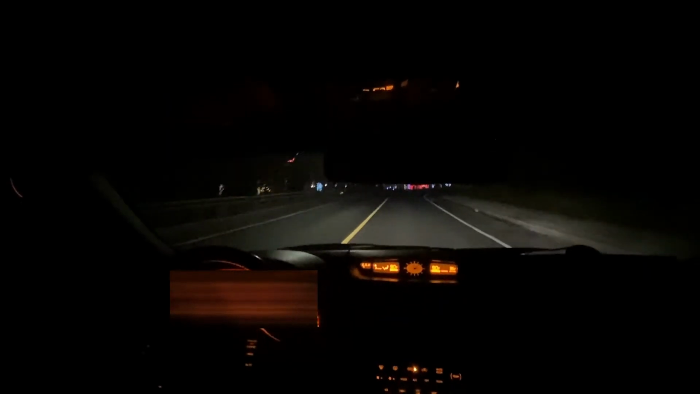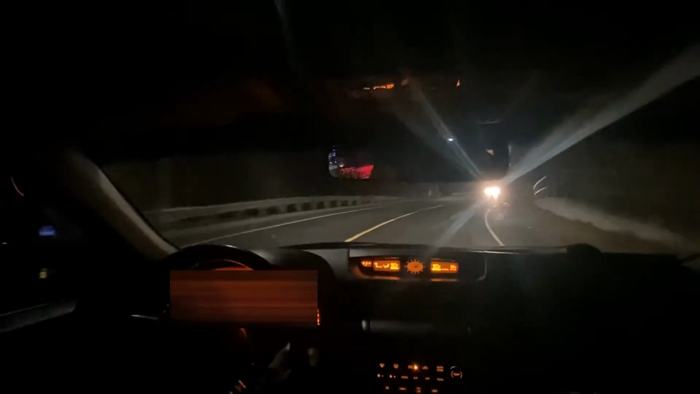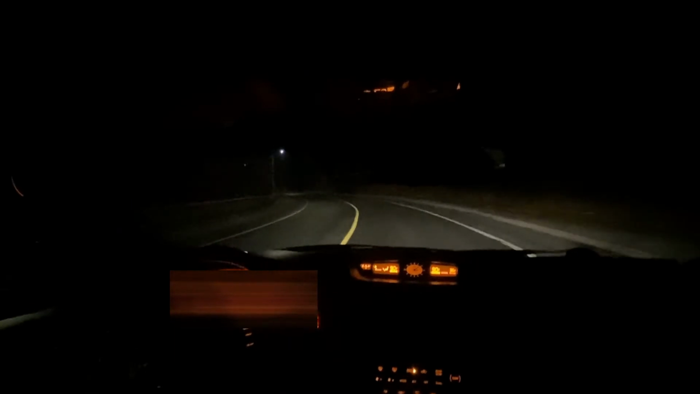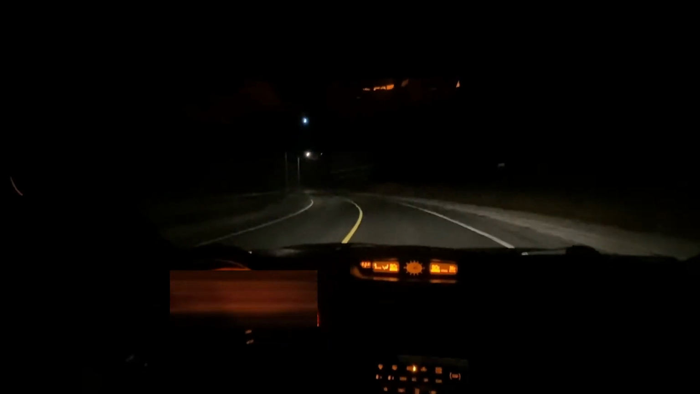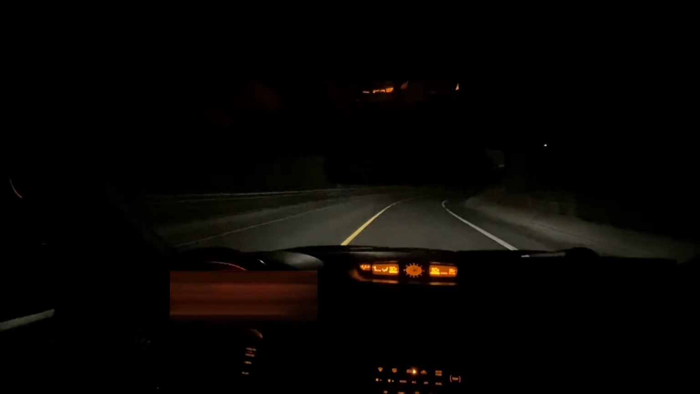Damn, these rich people already put up their lights. I wonder if y'all can see this. Damn, that's just nice as fuck. Come out to these rich folk areas, and they basically pay professional contractors to put up nice Christmas lights, and they just compete with each other. It's hilarious.